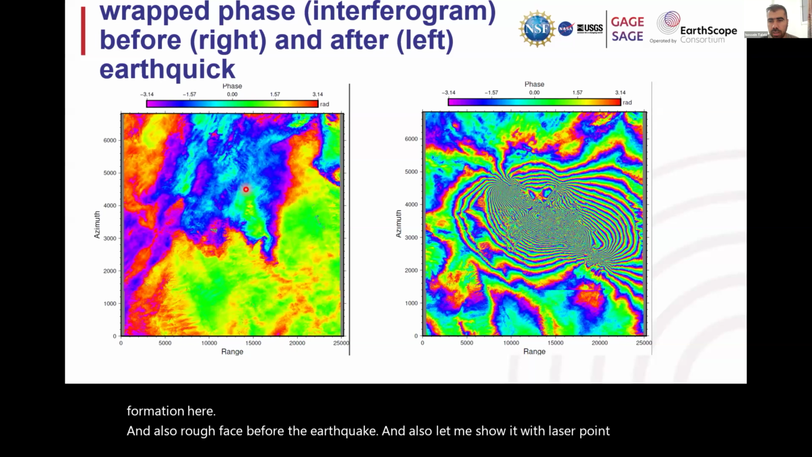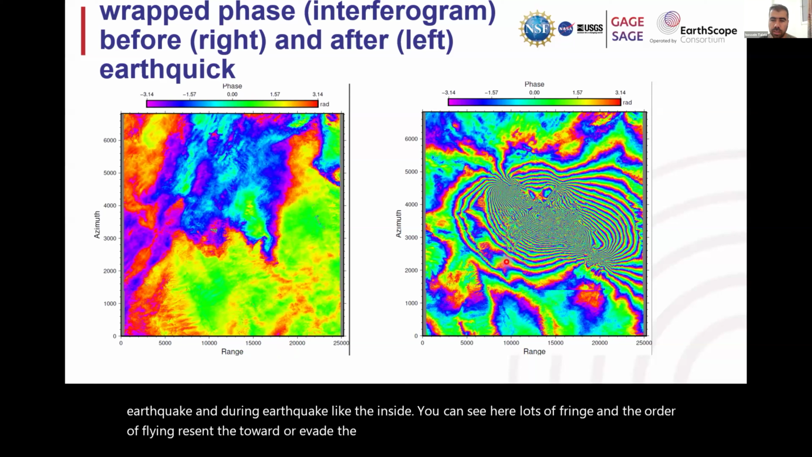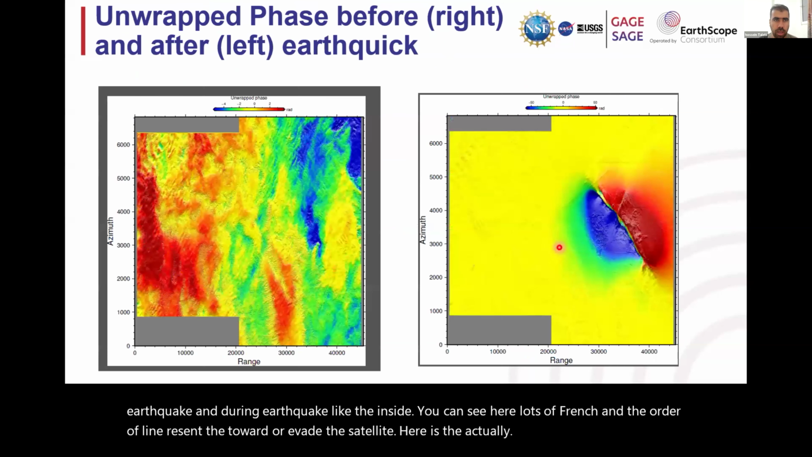Before the earthquake and during the earthquake, the InSAR, you can see here lots of fringes, and the order of lines represents toward or away from the satellite. Here is actually away, and here is toward.